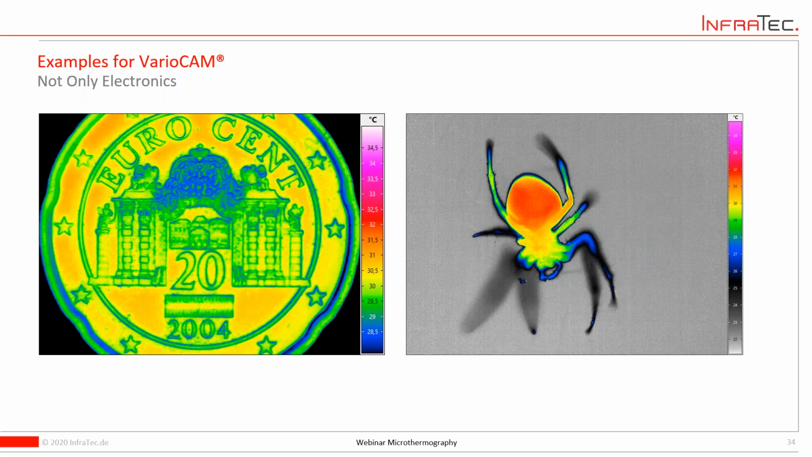I had a client who wants to do some studies on bees, for instance, how they react to chemical products or chemicals that are put on the plants, on the fields, and he wants to investigate how these insects react with the body temperature, with the behavior, and this little spider here should represent this. So there are top applications also for these kinds of cameras.